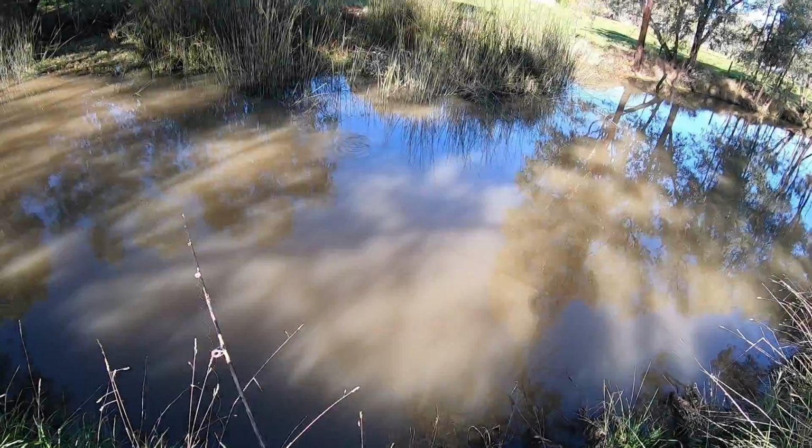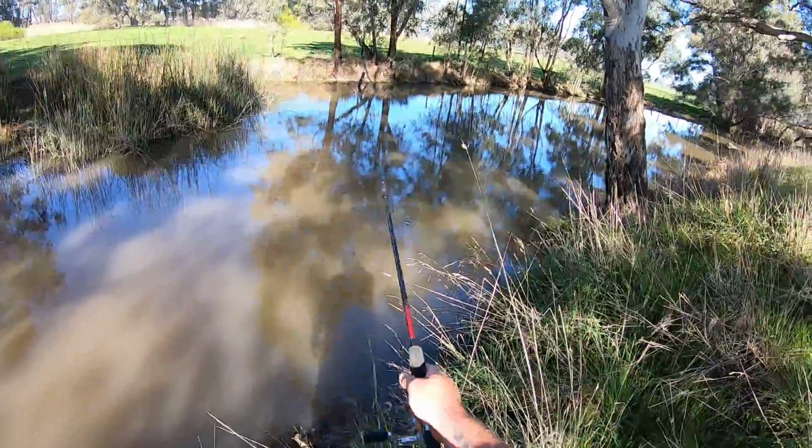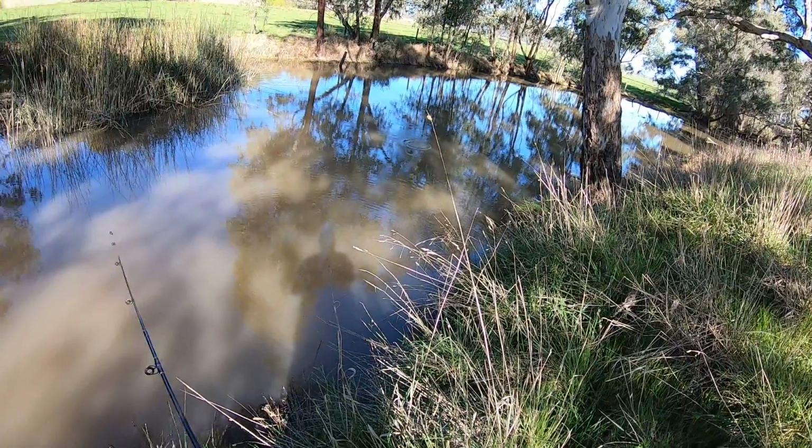So today I'm specifically targeting redfin instead of carp. In actual fact, I'm not really doing anything different. I'm using the same rods, rigs and bait. One can go there, and rod number 2 I might just put down there.